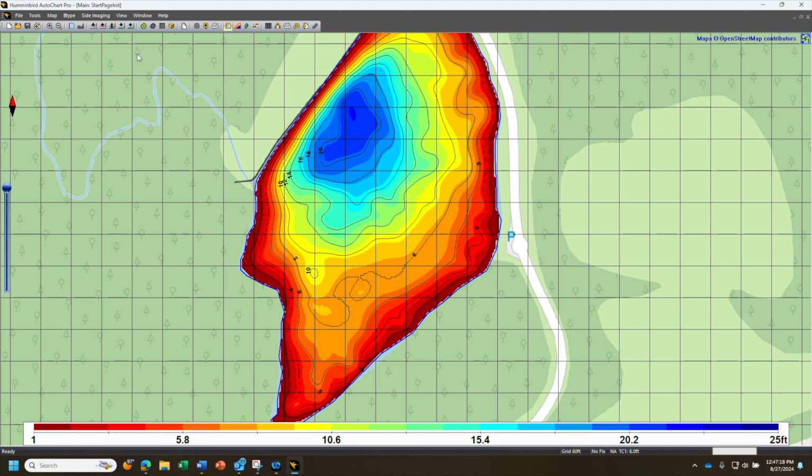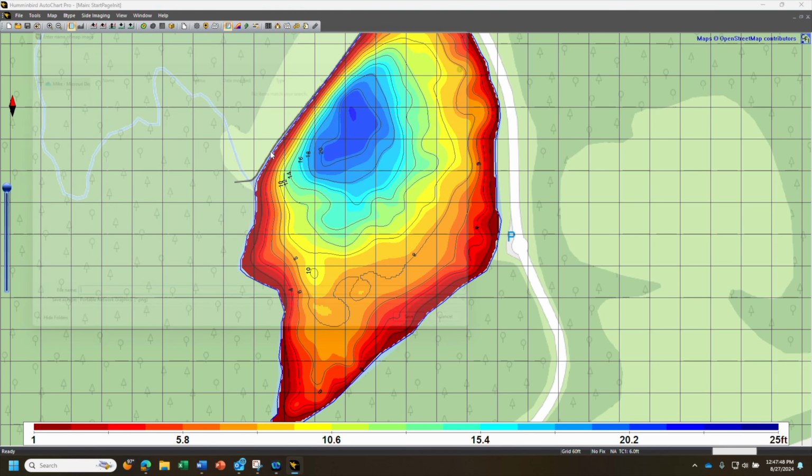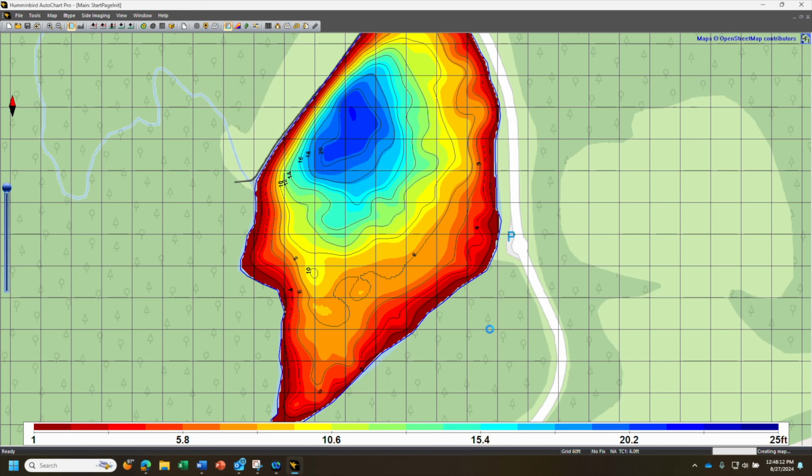So there's a lot of options to kind of mess around with how you like your map to look. If you wanted to actually print out a map of the lake, if you go to Tools and Create Map Image, and you could just type in like 27. Let's put it on my desktop for now. When you save it, it will give you a bunch of different options, and you can mess with these and see how changing different options changes the map that saves. I'll click OK, see what that comes out to be here.